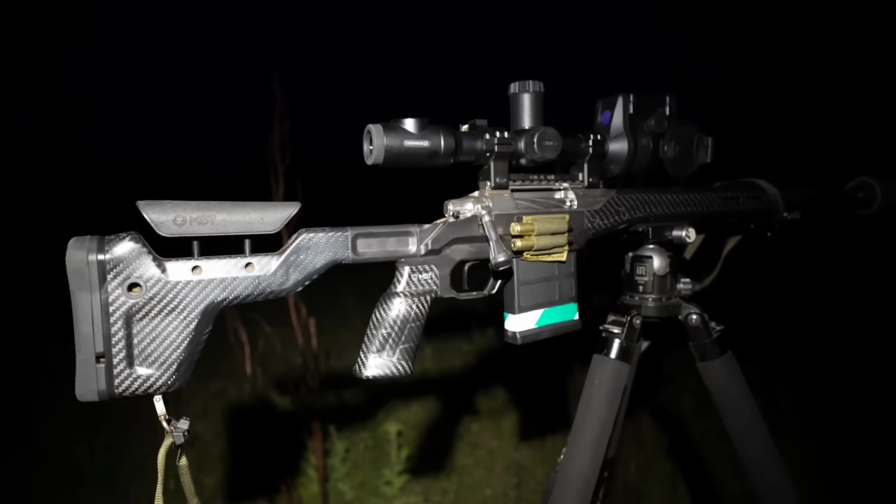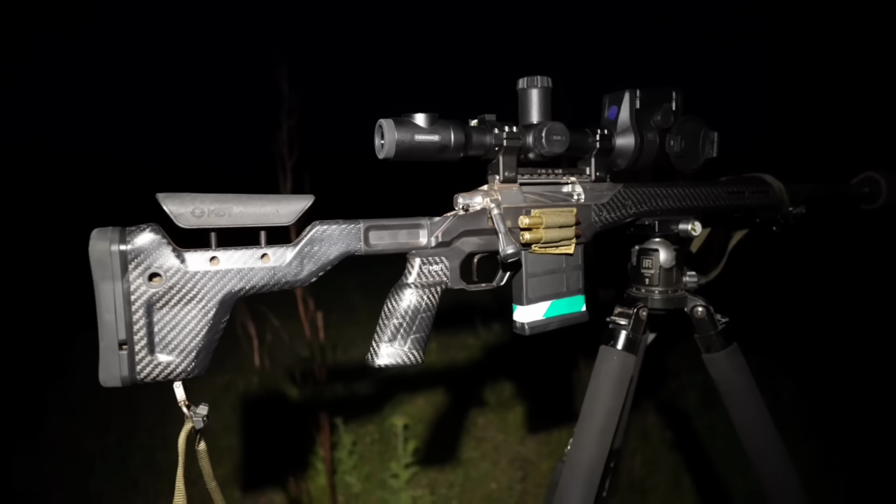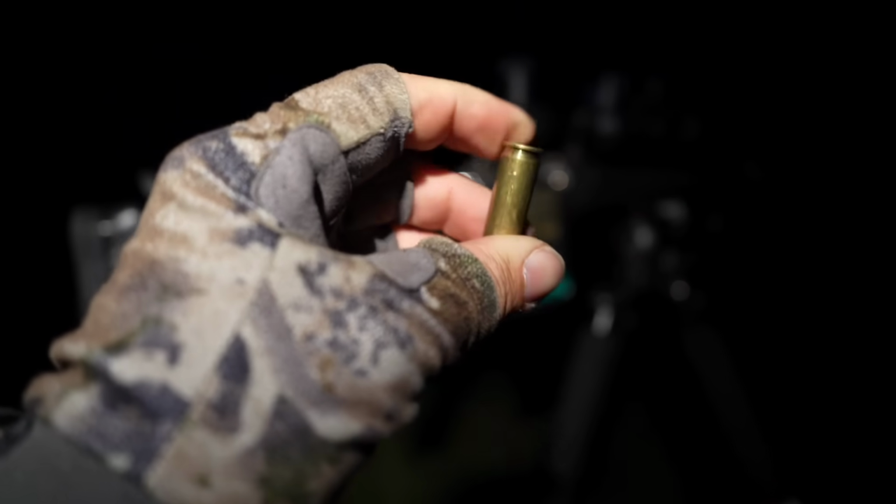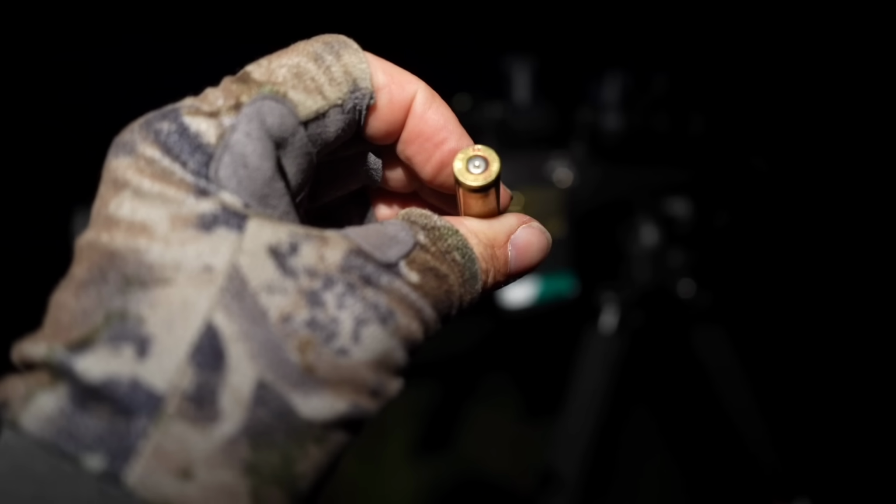That's one way to take out an entire group of pigs. Job done, subsonics for the win. Bit of a shame about the primer that didn't ignite. Nothing wrong with that strike. Seated flush. CCI, I've been having a bit of trouble with those lately.